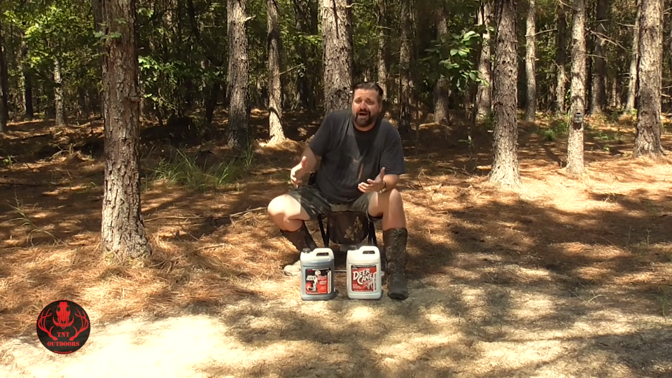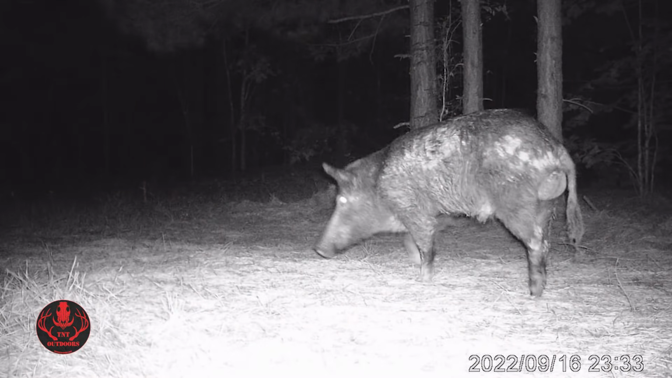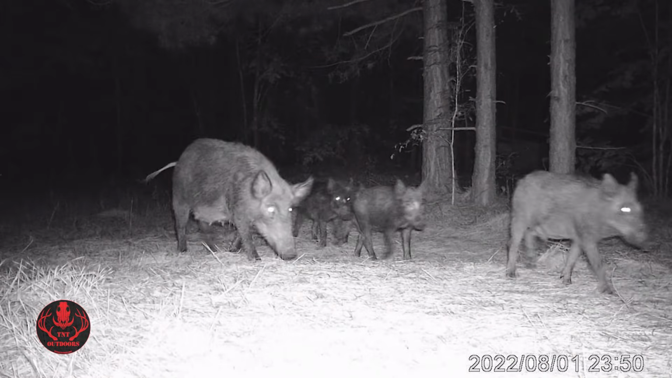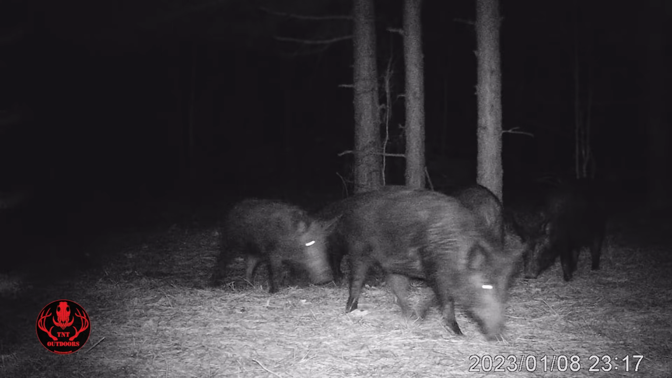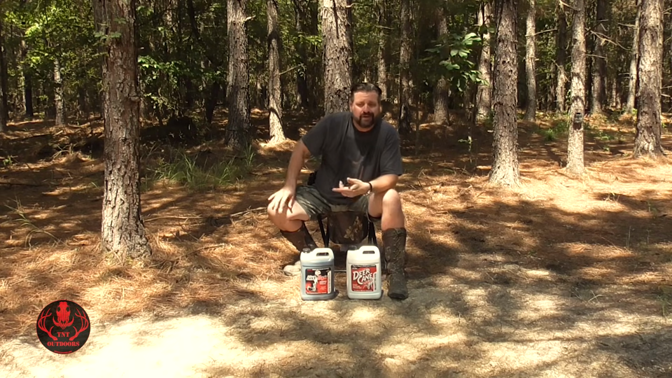And we've been seeing a lot of activity at the site, not just deer. We've been getting hogs as well. And what I've noticed is the hogs aren't coming in and totally decimating and tearing up, rooting up this whole site, like they might do with something else. They're coming in, even in packs, and they're nibbling a little bit, getting a little nutrients, and then they're moving on. They aren't totally destroying the site, which is interesting. That's actually awesome.